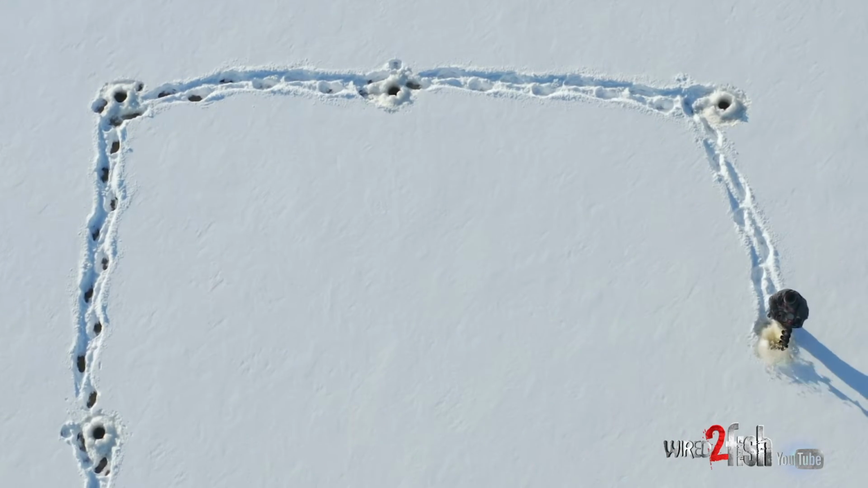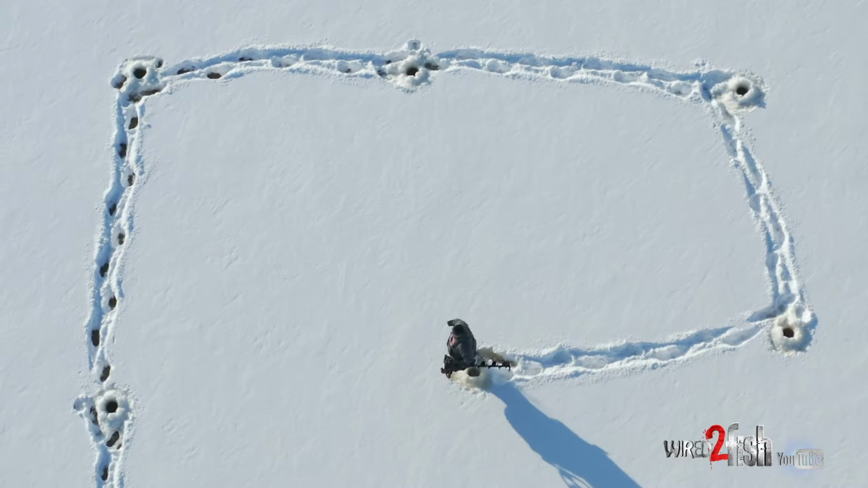So I've drilled my 6 holes. I have a feeling the basin is this way. And this is where I'm gonna start mapping.